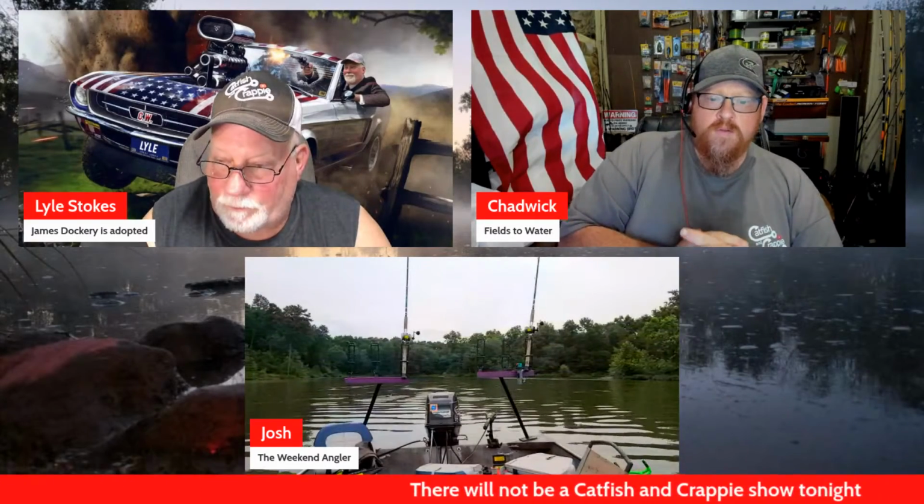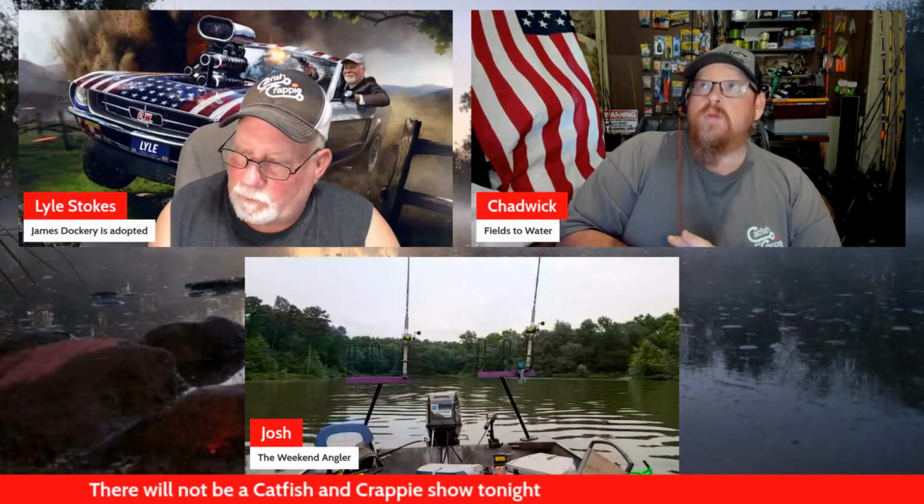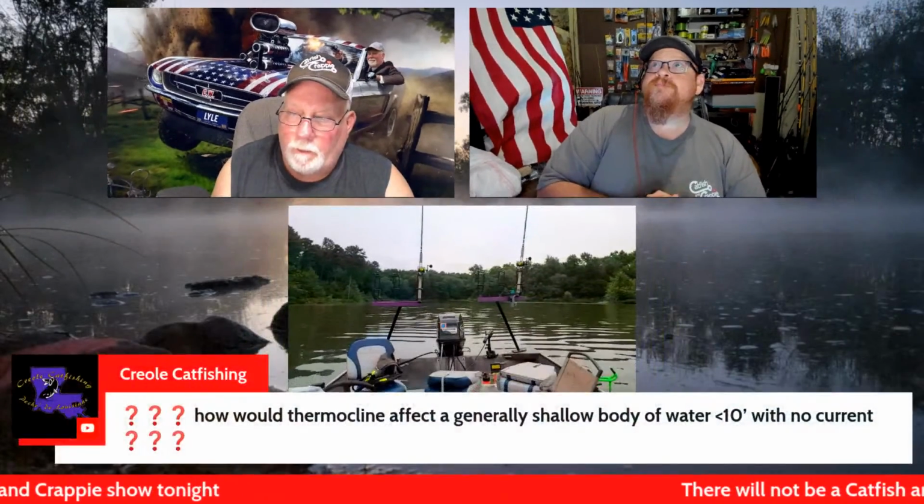The cove that I am in today, I'm probably sitting in no more than 2 or 3 feet of water right now. But everywhere, there's shad jumping all around me.